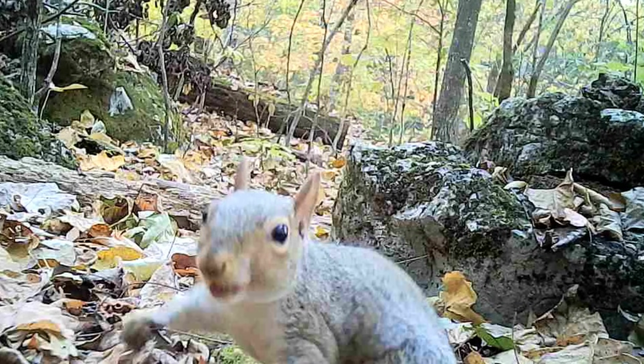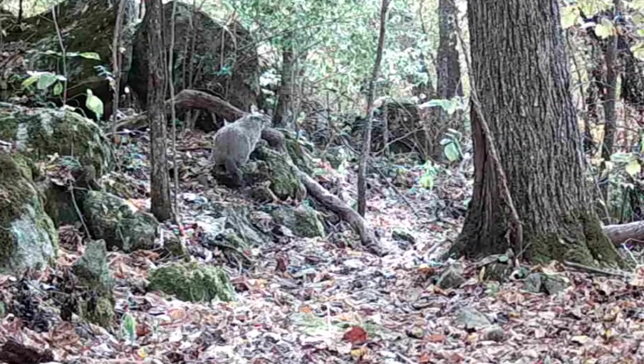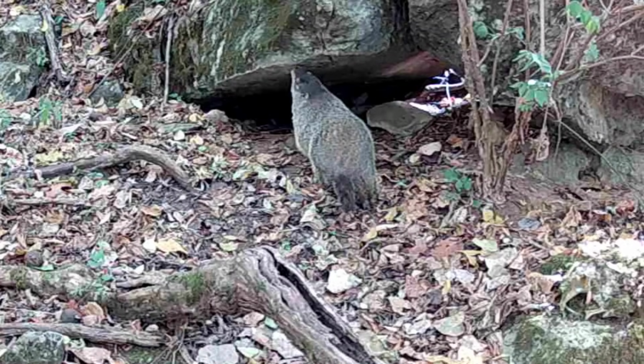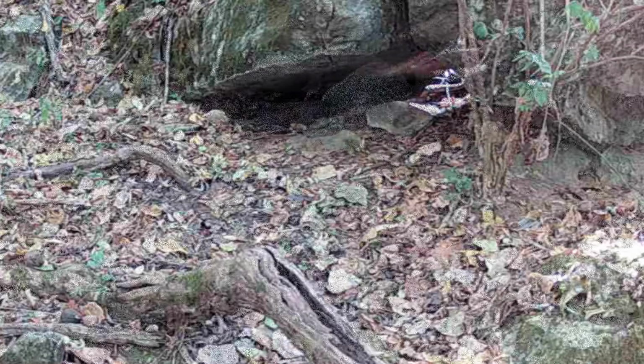And there's little Ricky again. He's surprised. Now Dirty Dan, he's coming out from a long day looking for acorns, I guess, fattening up. He's gonna turn in. But before long, he's back up at it again.